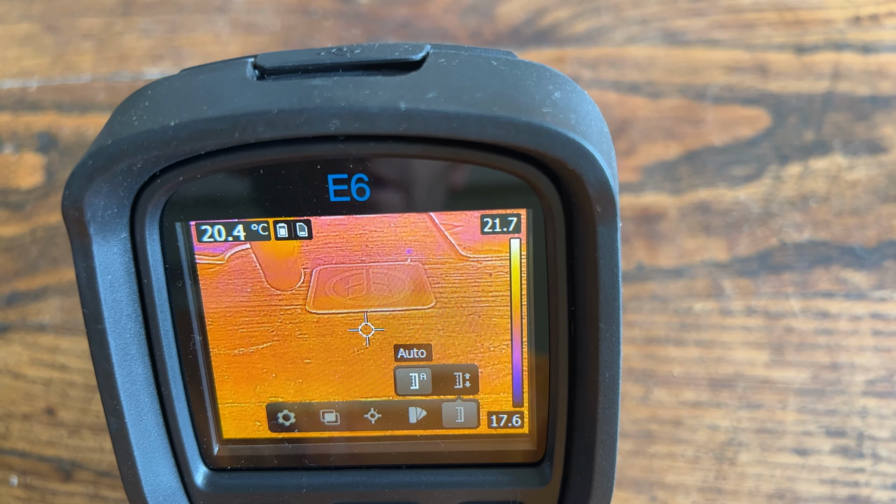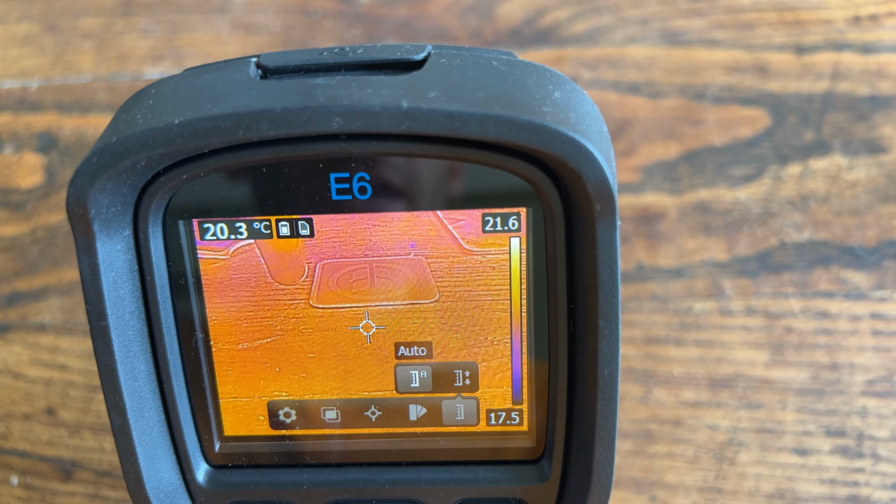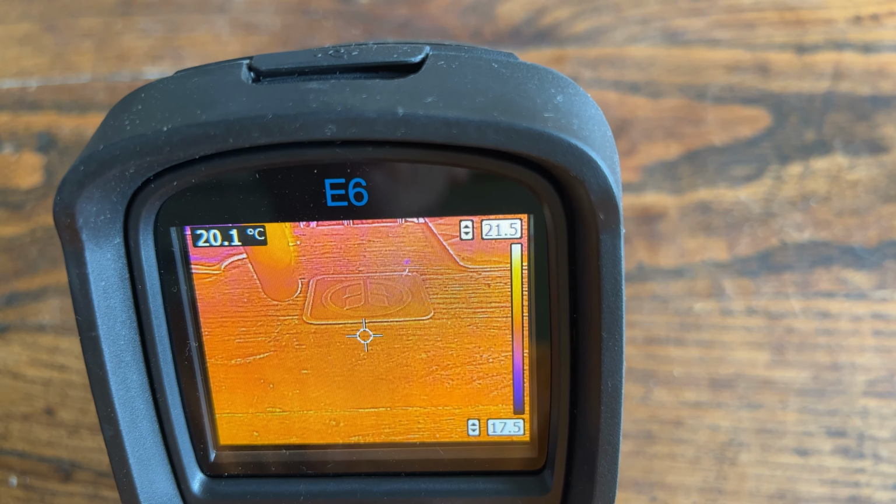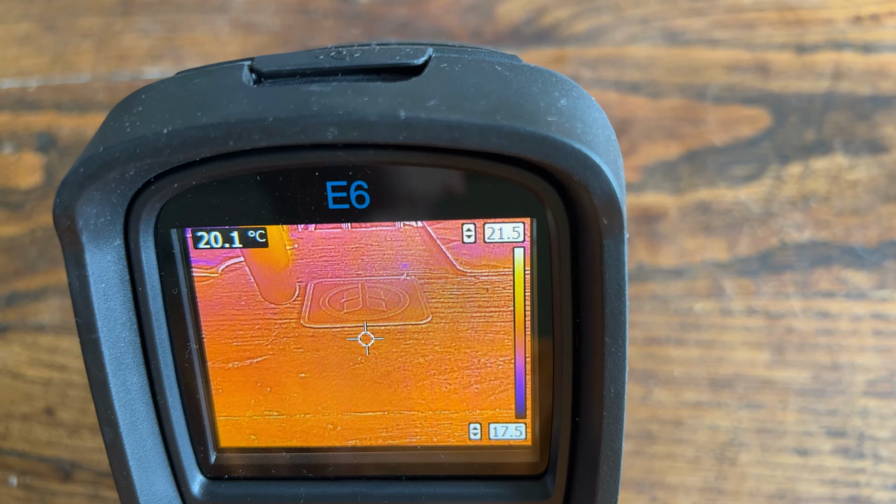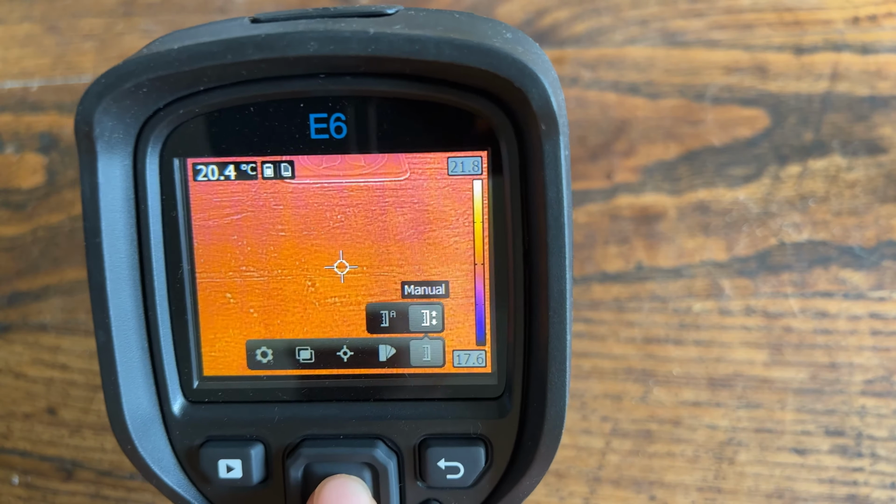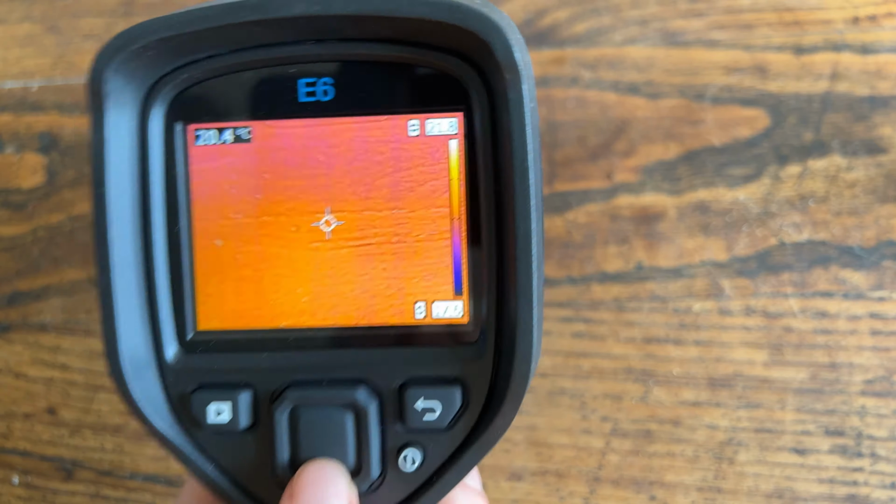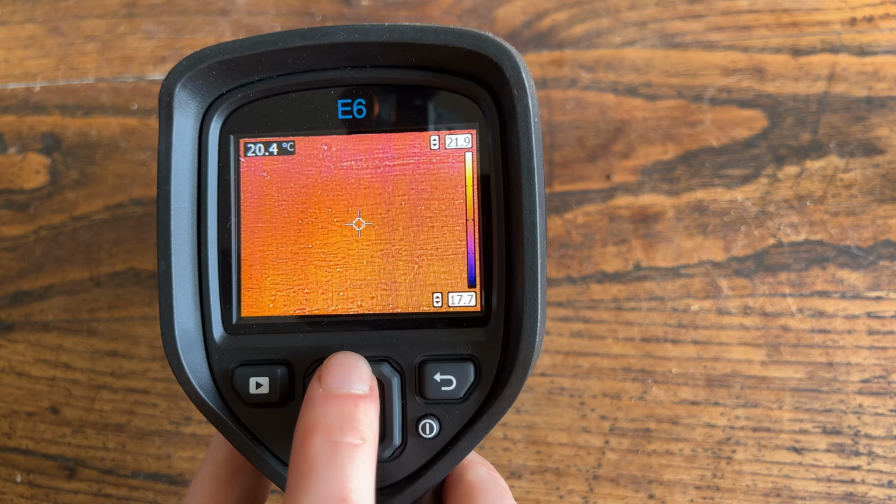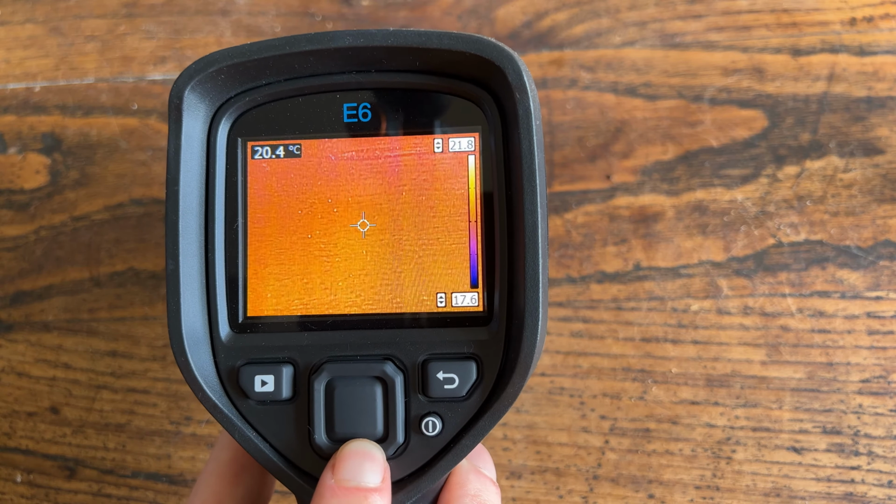Finally, the temperature scale. It's set on automatic, and you can put this on manual, so you can change the range at which it shows a temperature gradient in the image. If you want to do it manually, pressing up and down here, it'll go up and down for both the top end of the scale and the bottom end of the scale.